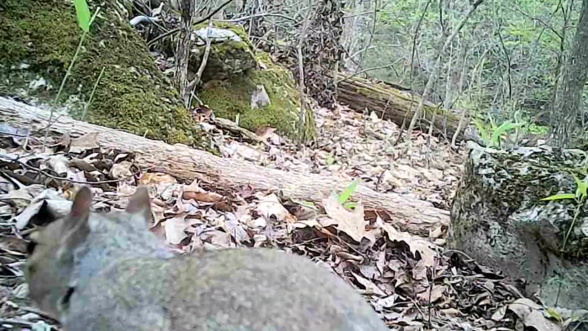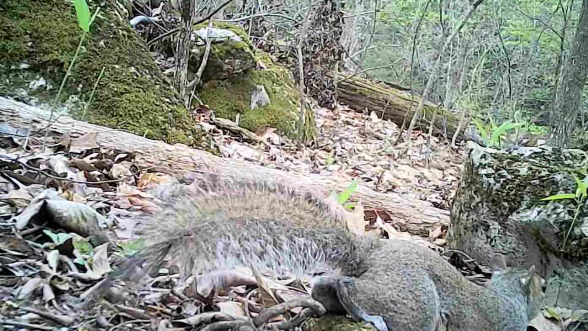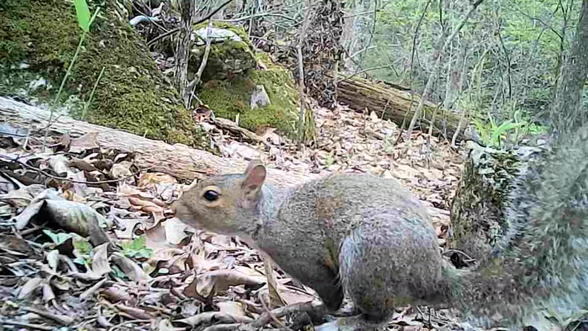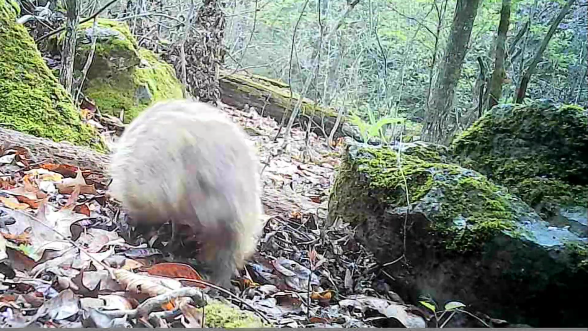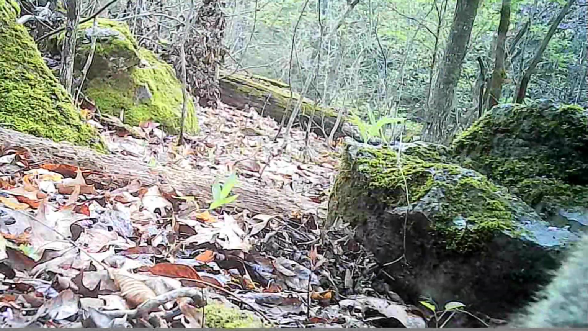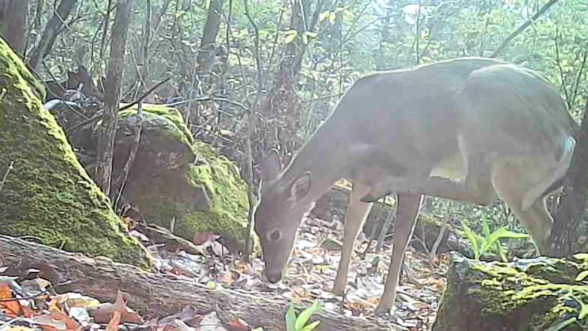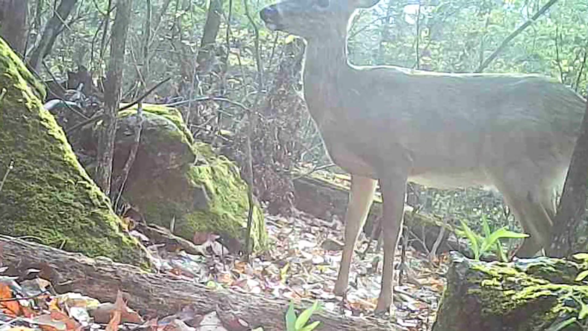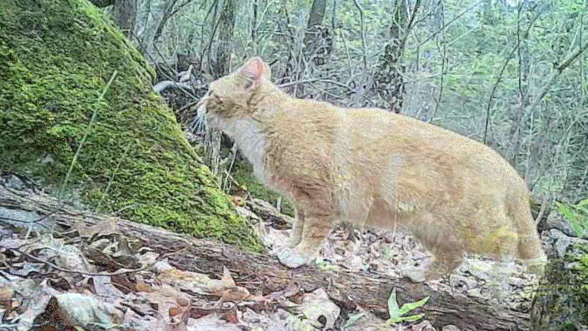And there's little Ricky, moving around at the log. He's busy. And there's old Dirty Dan coming through. He's on the move too. And the deer, you just liable to see them anywhere. Whatever their feet takes them.